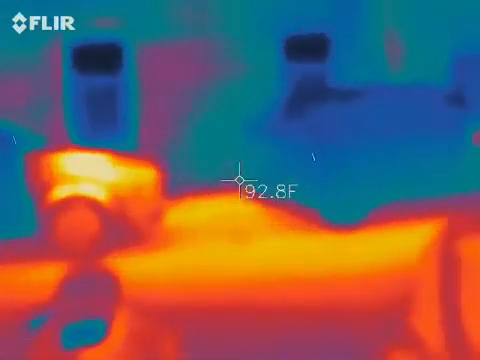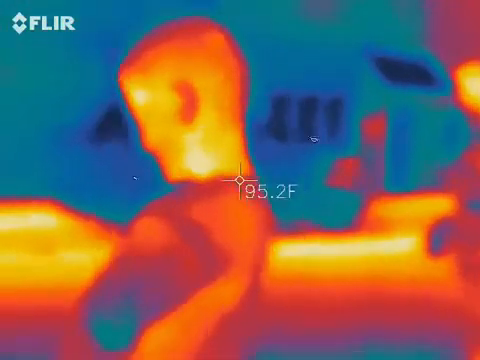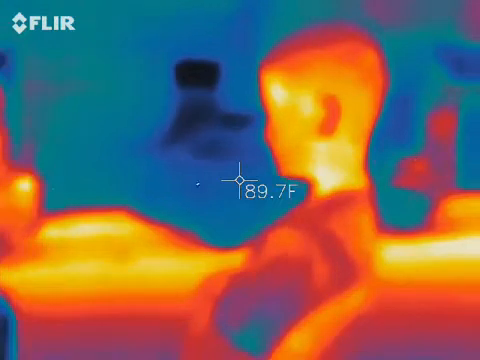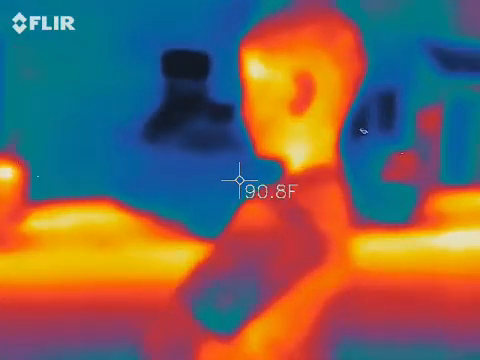Let's get into spirit boxes. Spirit boxes are ways for us to communicate with the dead. We're going to use three different types of spirit boxes tonight. So three different groups, three different spirit boxes. They all do something different.